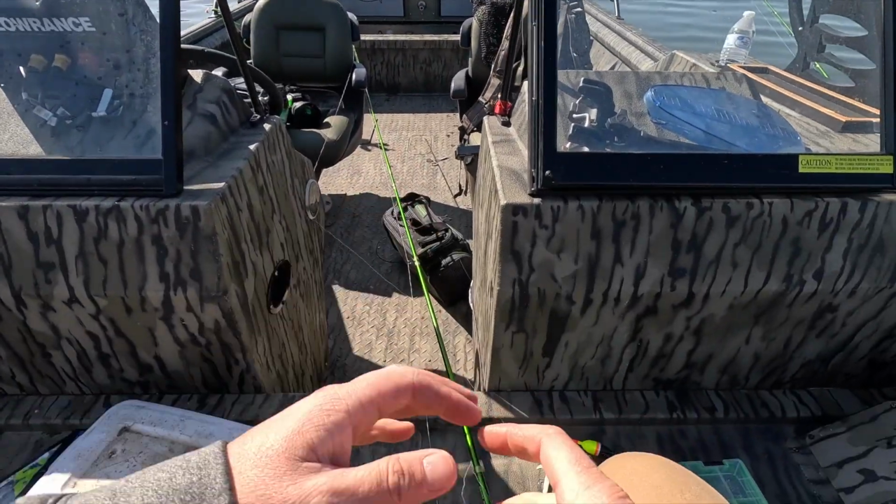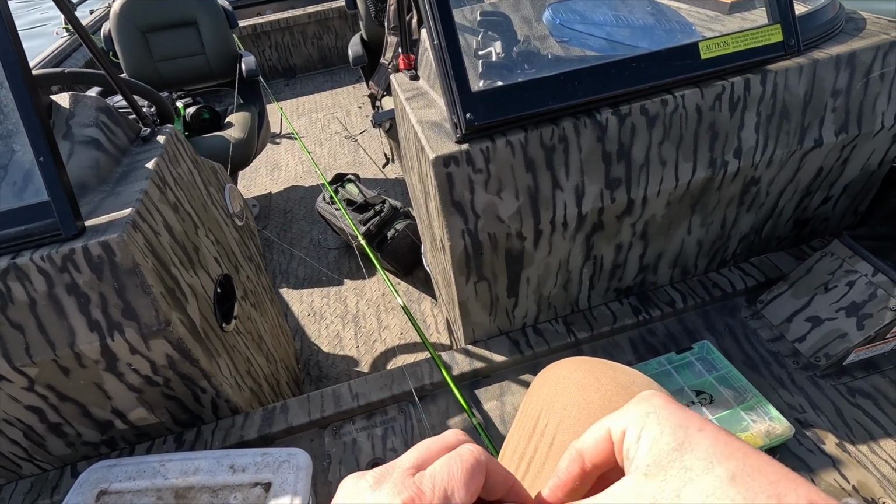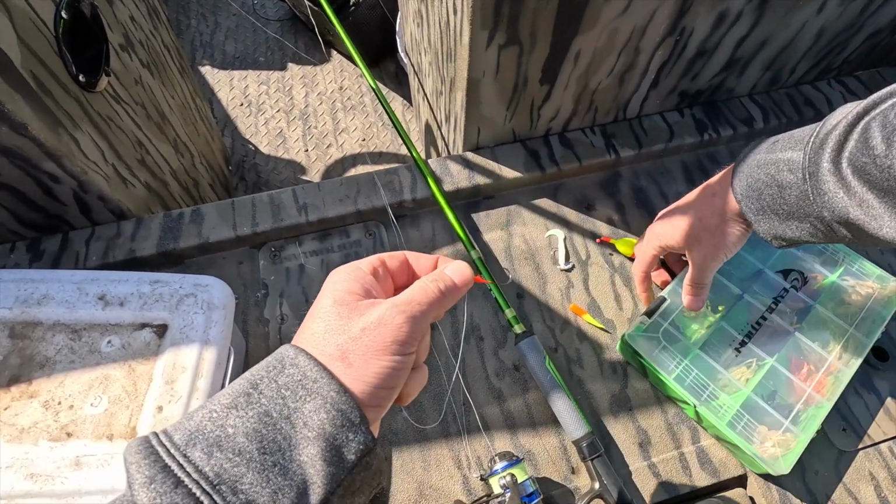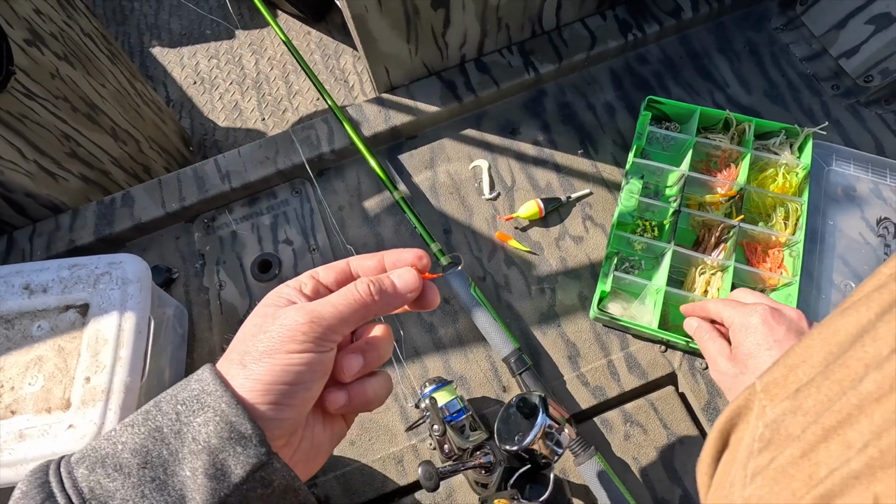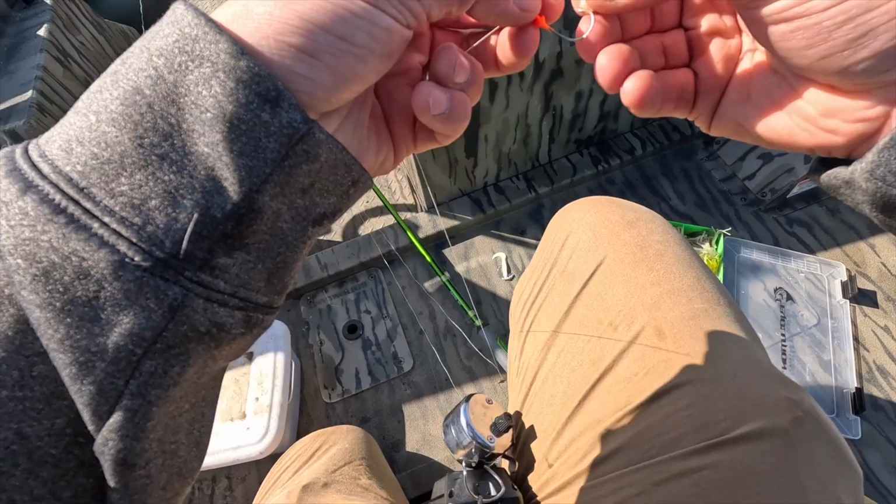Okay, so I think we'll try, this is a long shank hook too, so you know what, we'll just try this long shank hook with one of the small baits. I don't know how well it'll work, but we'll try white. Can never go wrong with white.